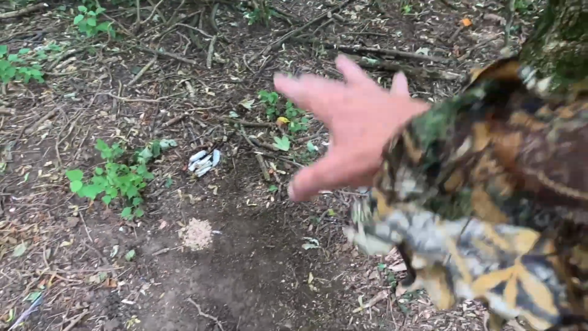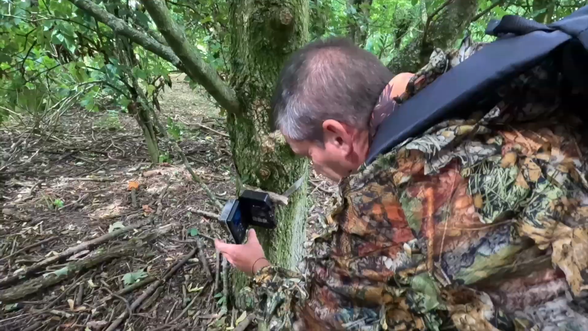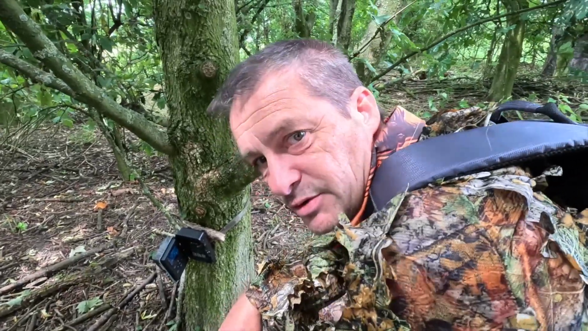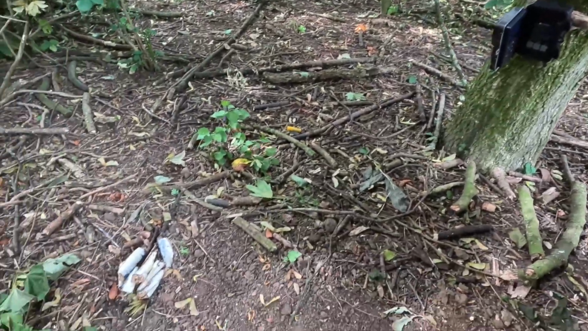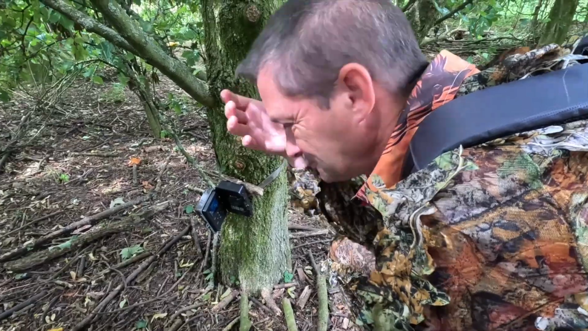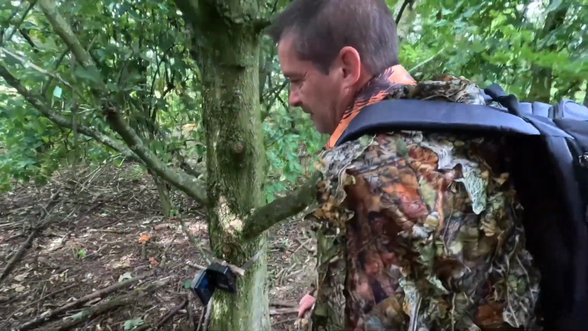This is where we've had so much activity, I'm in shock that there's any of this left. We have only got 4 images, and I think 3 of them are me. This isn't going well at all. But the 1 image is the badger. So the badger has been in this wood.